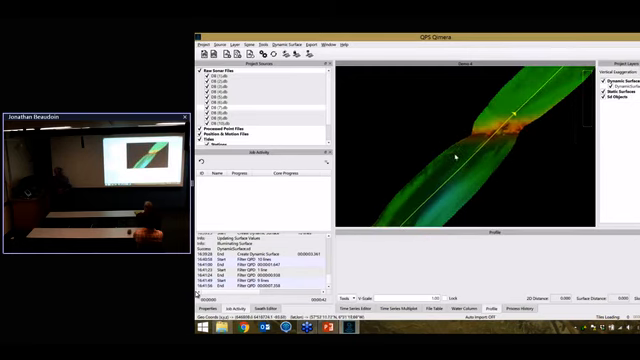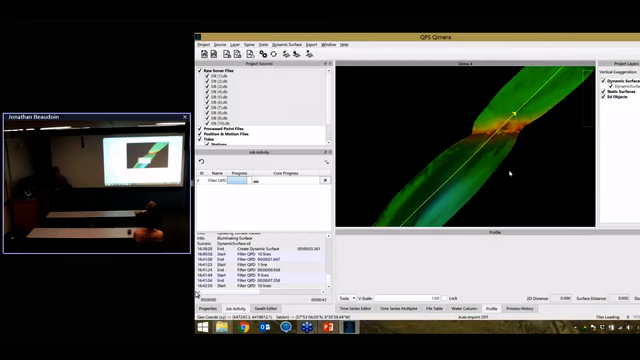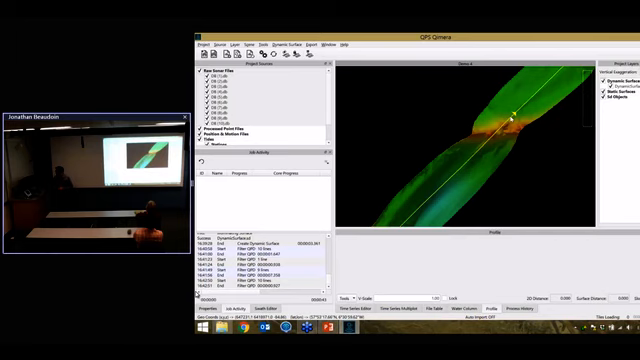Can you back up that one process you just did, that last process? You can, yeah. Where's that again? It's in here somewhere. Filtering. Clear spline. Oh, clear spline, okay, there you go. That's a special kind of spline. Yeah, the clear spline.